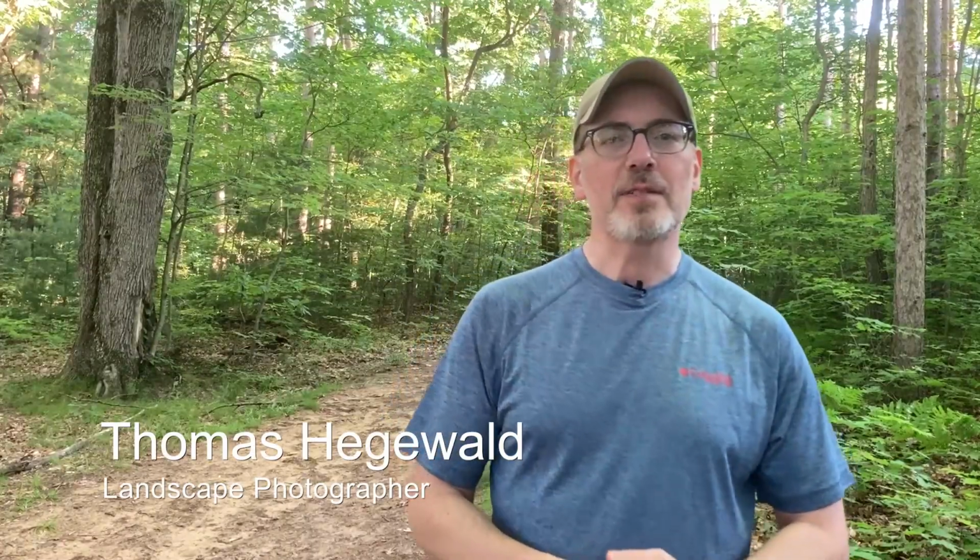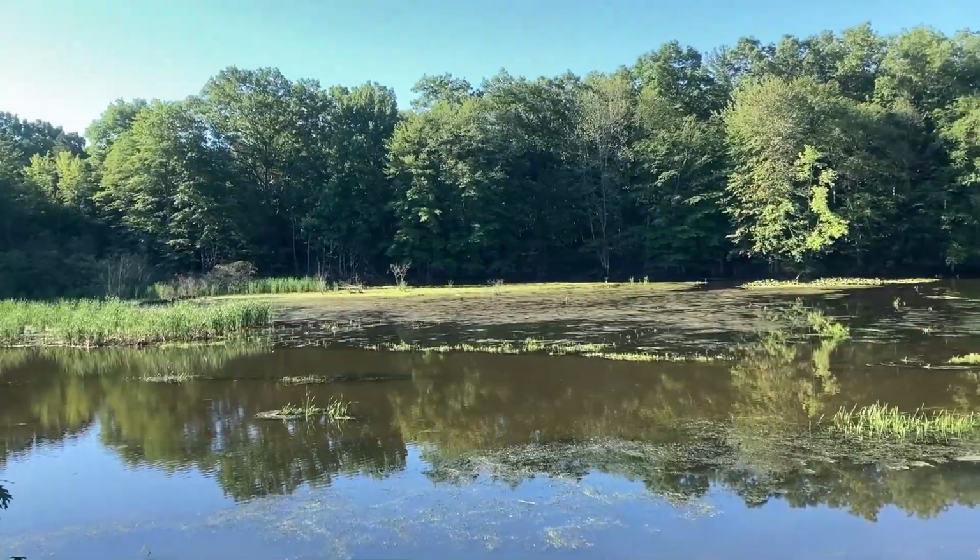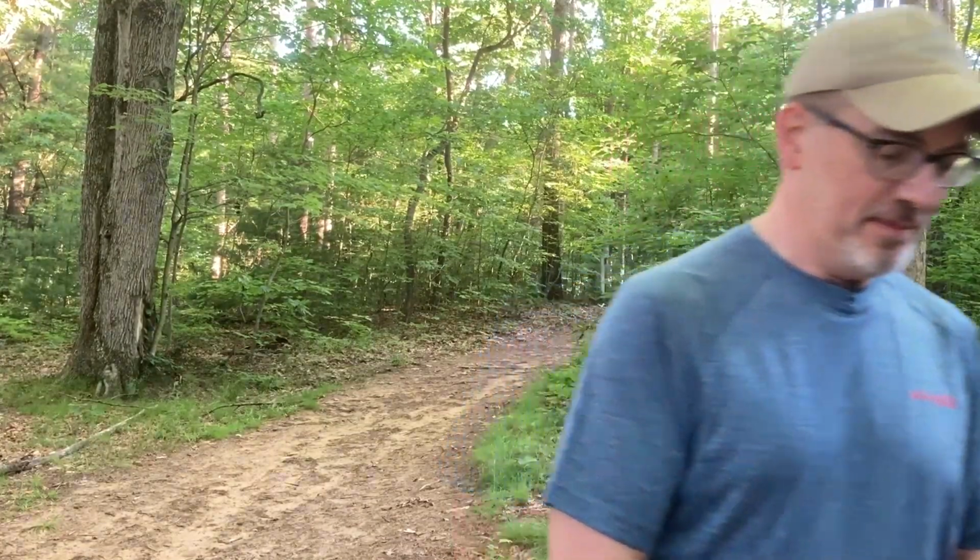Today I'm in West Olive exploring Hemlock Crossing. Wander through forests, wetlands, and along Pigeon River on 6 miles of trails. There's a lot to see here, so let's get started.